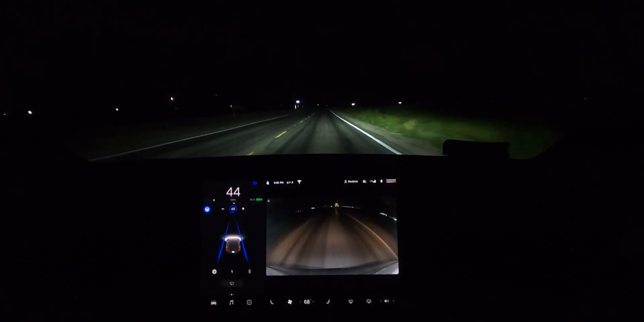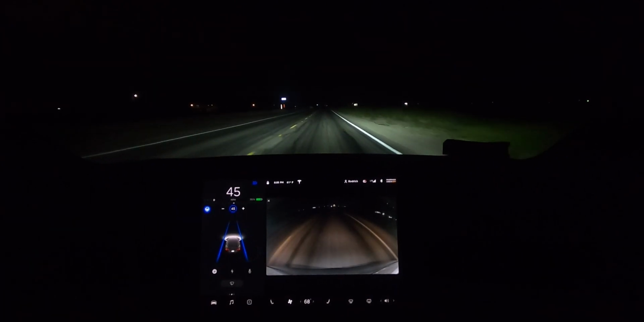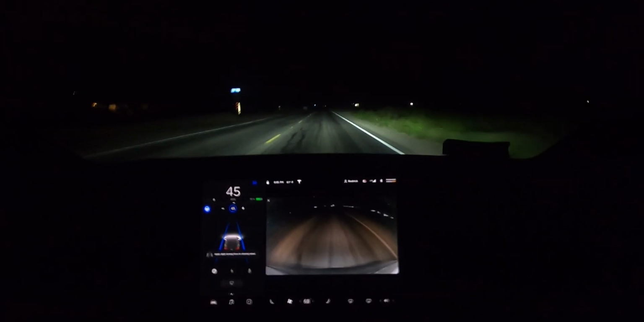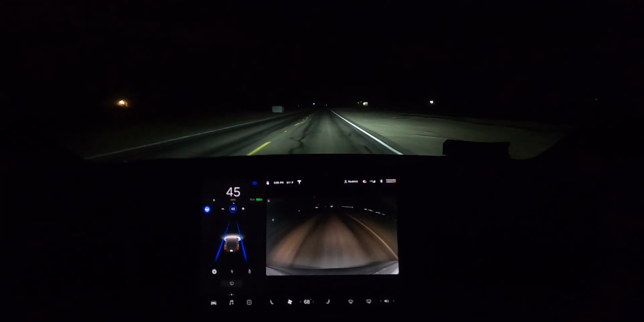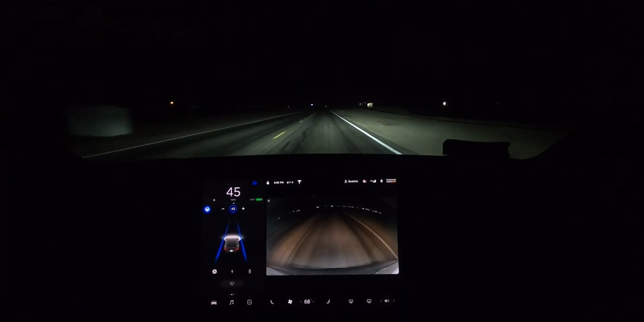Alright, so the high beams turned off a little bit late for that. It was stopped, so I guess it really shouldn't turn off, because it could just be a parked car for all it knows. But it did turn off a little bit late, turned off, turned back on, so it's working.